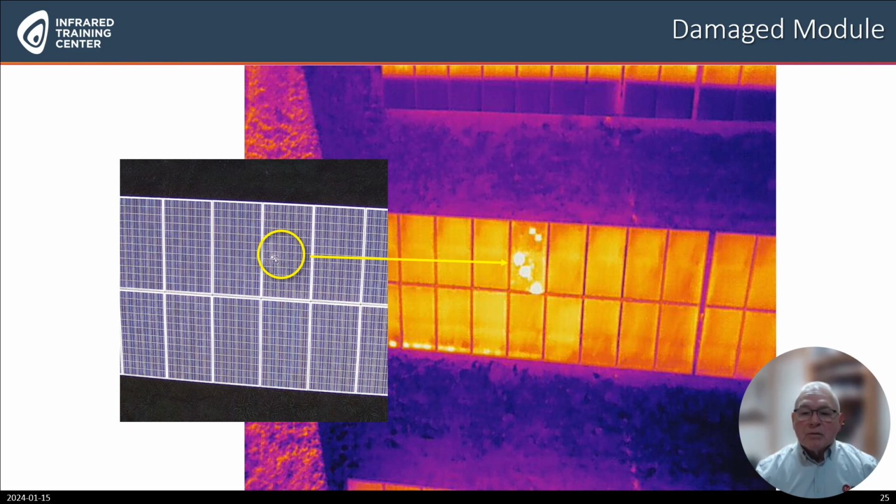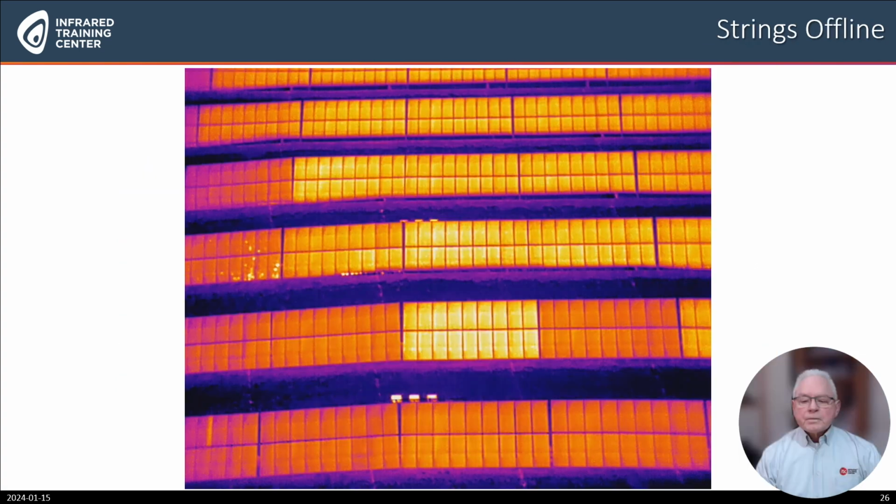However, with thermography, we can locate the damage and assess the panel. This infrared image shows that there are several strings offline. The thermal pattern may indicate typical faults such as defective cells, broken bypass diodes, delaminations and cracks, moisture intrusion, bird droppings, and shadowing.